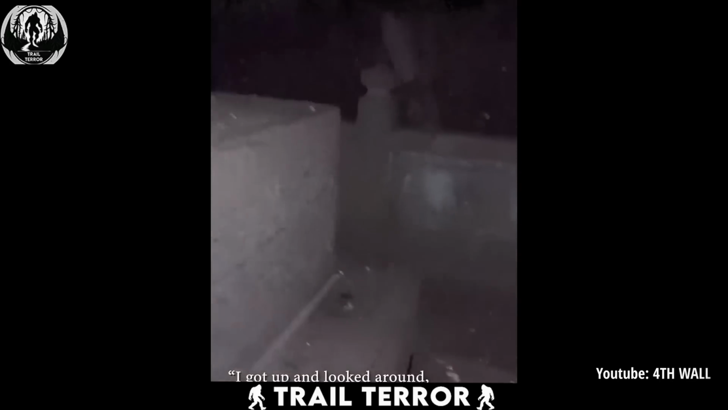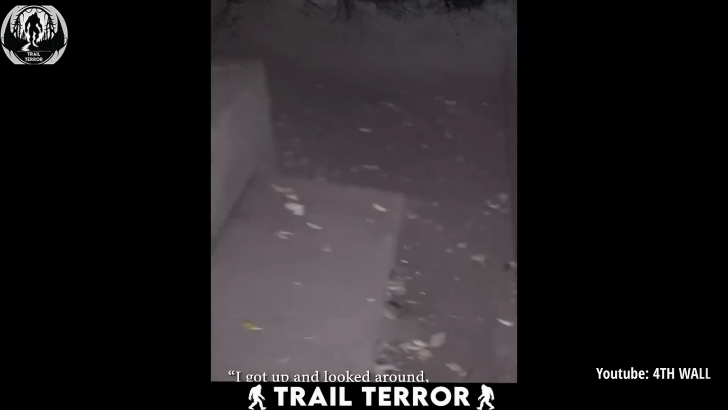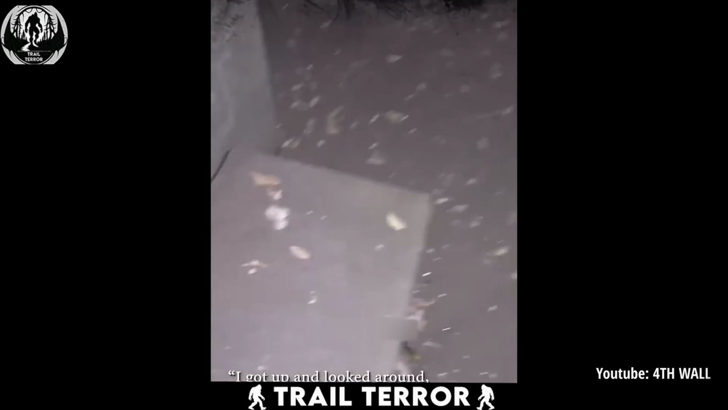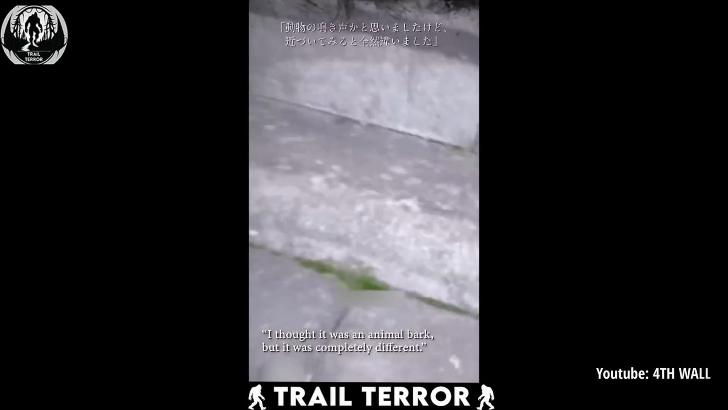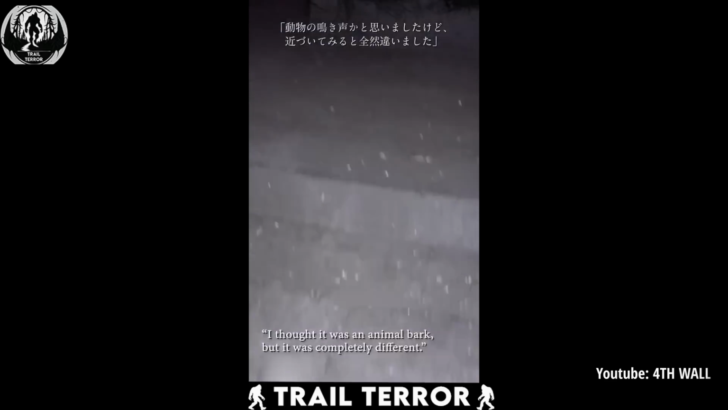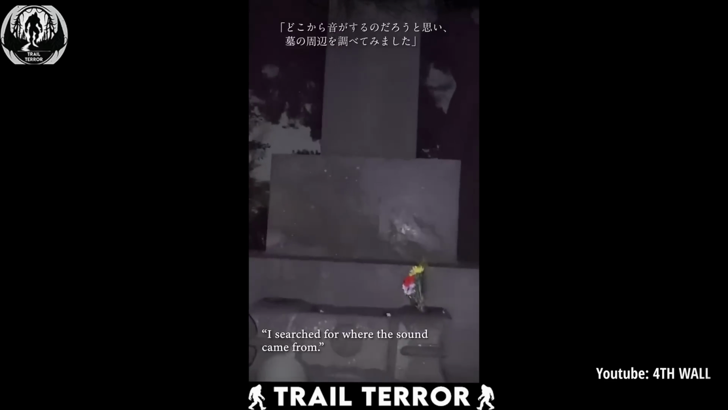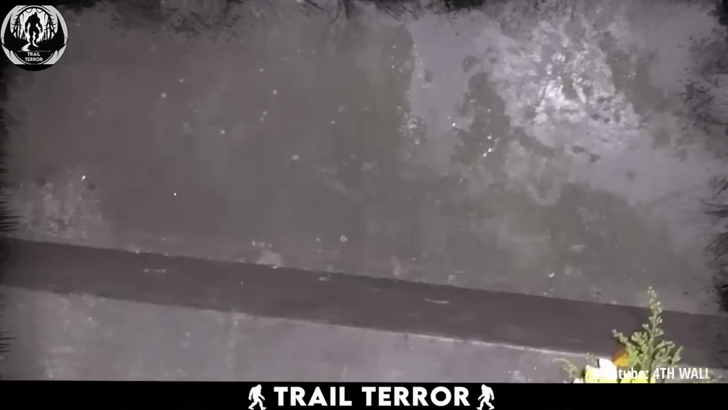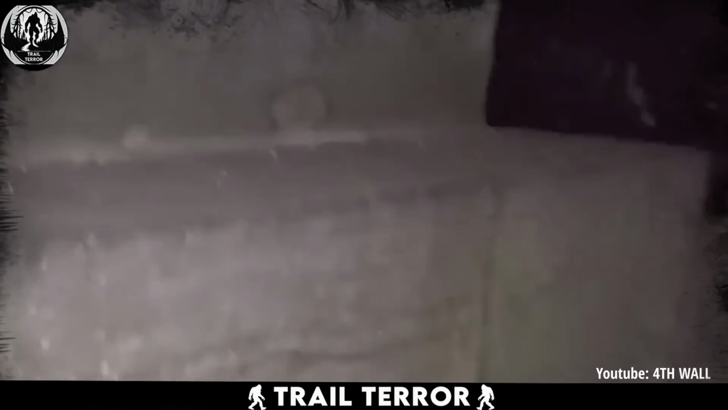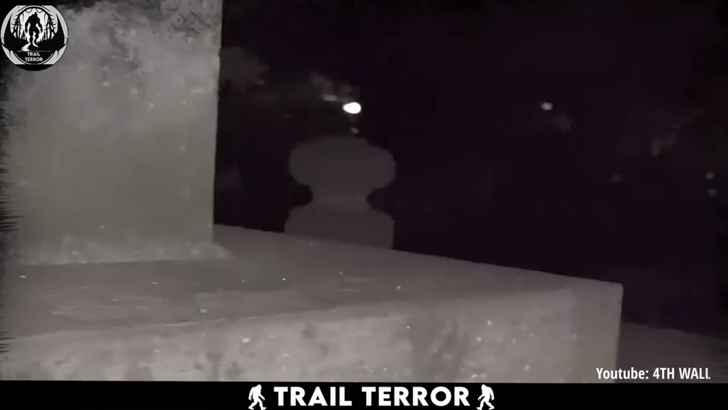Believe me, what you just watched isn't a scene from a horror movie. It's a real-life encounter. In this eerie footage, we see a dimly lit tomb as the cameraman approaches. He captions that he heard faint noises, which at first he assumed were made by some sort of animal. But as he drew closer to the tomb, he realized the sounds were something far more unsettling. Cries for help.